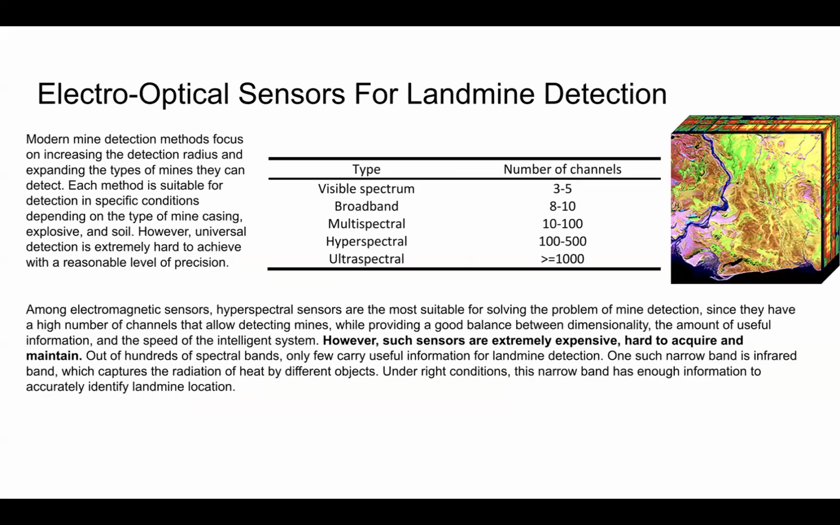One of the promising approaches to landmine detection is electro-optical sensors. Modern mine detection methods focus on increasing the detection radius and expanding the types of mines they can detect. Each method is suitable for detection in specific conditions, depending on the type of mine casing, explosives, and soil. However, universal detection is extremely hard to achieve with a reasonable level of precision.